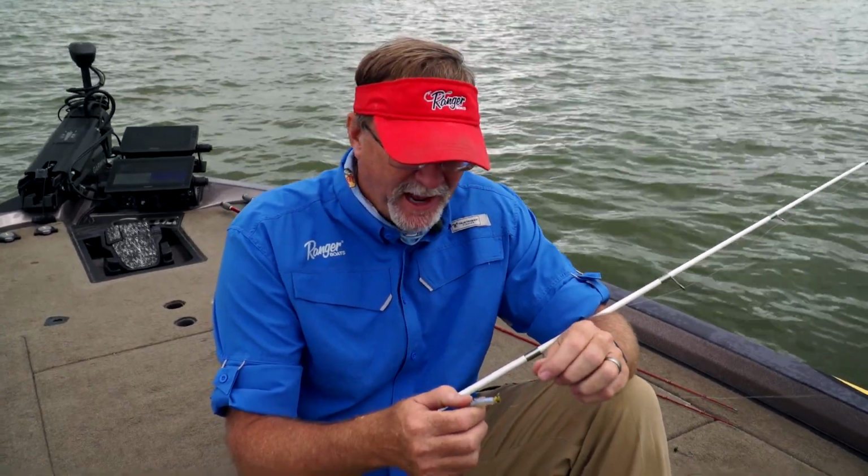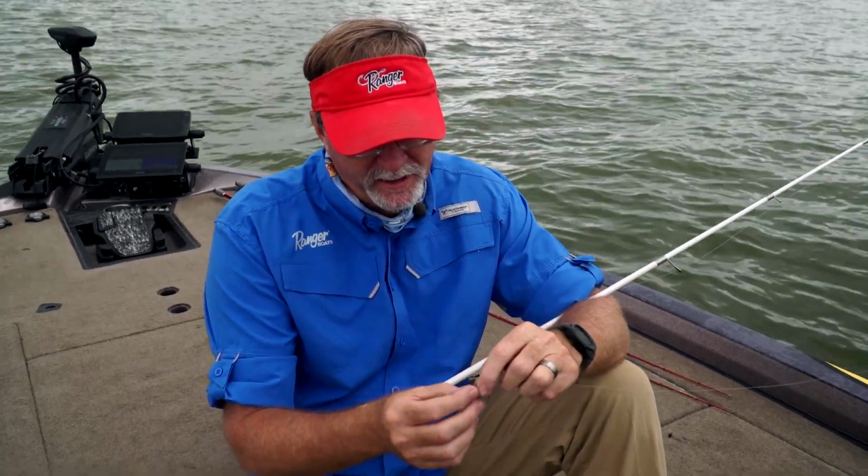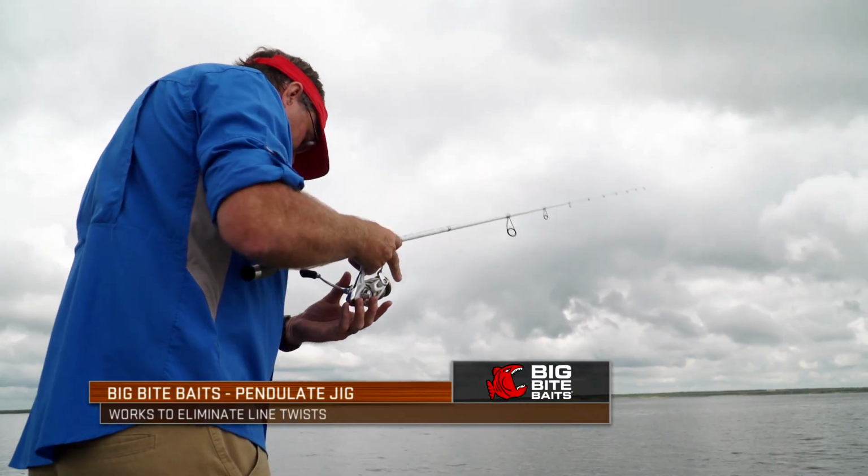Secondly, this type of pendulum moving device, the swivel right here, is going to lessen your line twist, and that's obviously a big key in spinning rod type fishing.